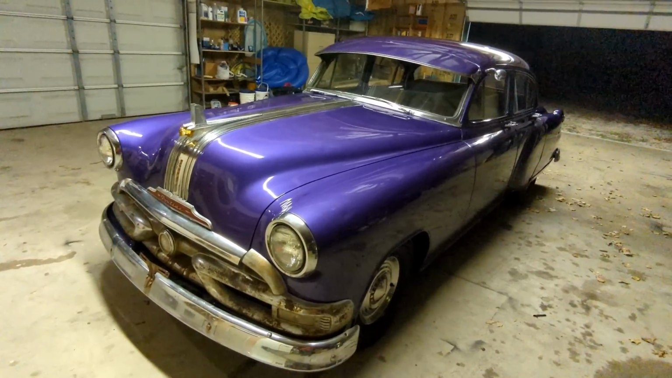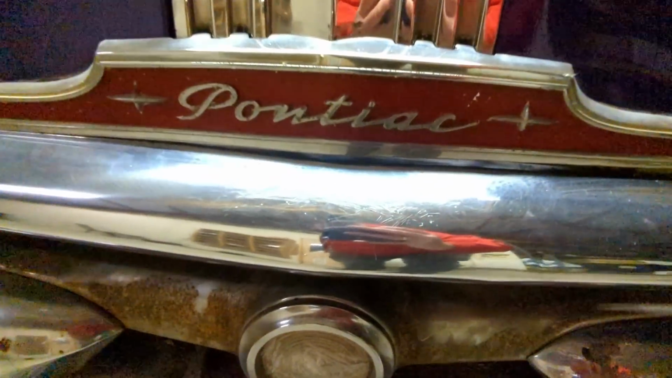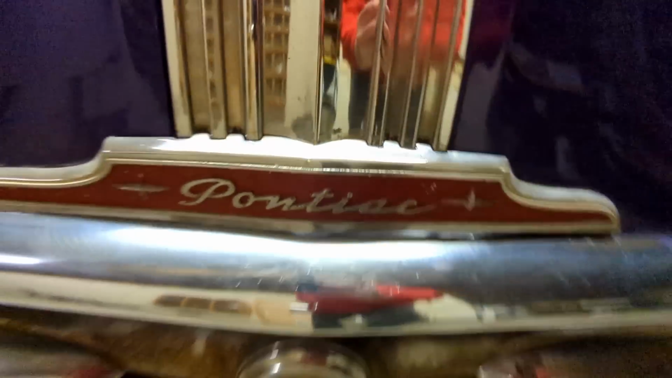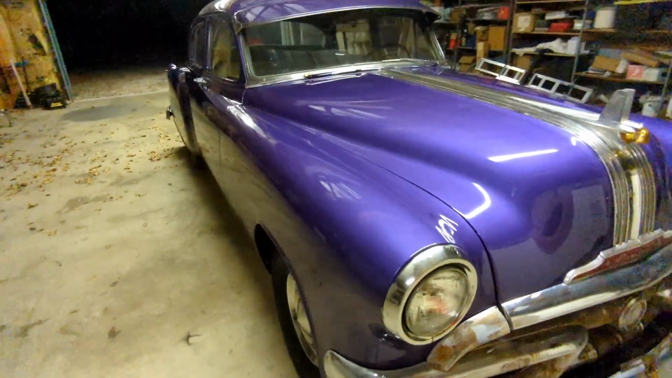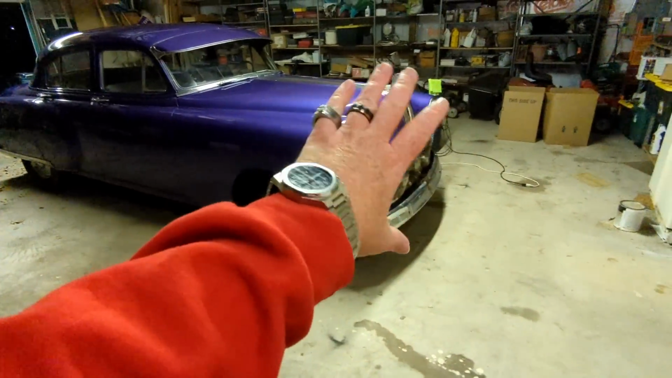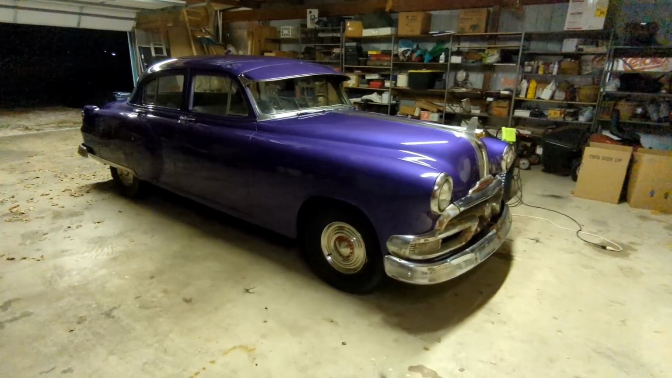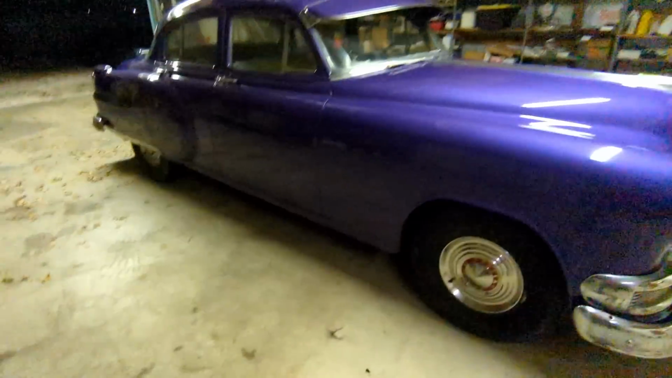Now look how she looks. Absolutely amazing now. Gotta say, love the way this car looks. I just love the lines of the old school joints. Like the swooping lines. This was just gangster, man. I wouldn't mind getting one of these.